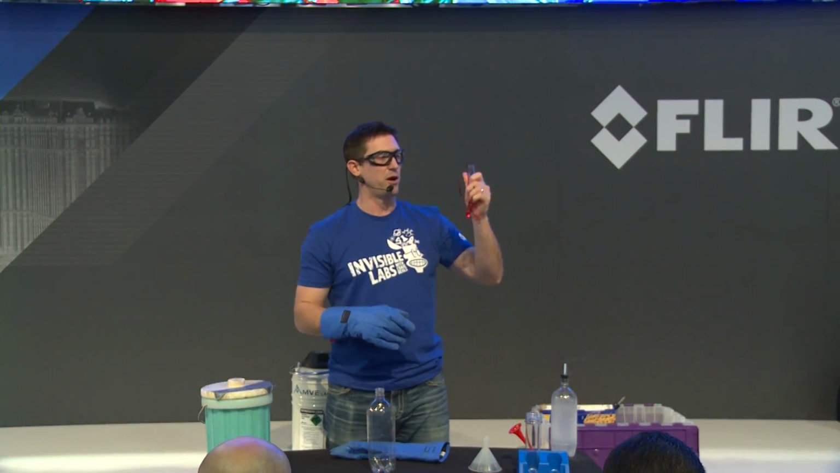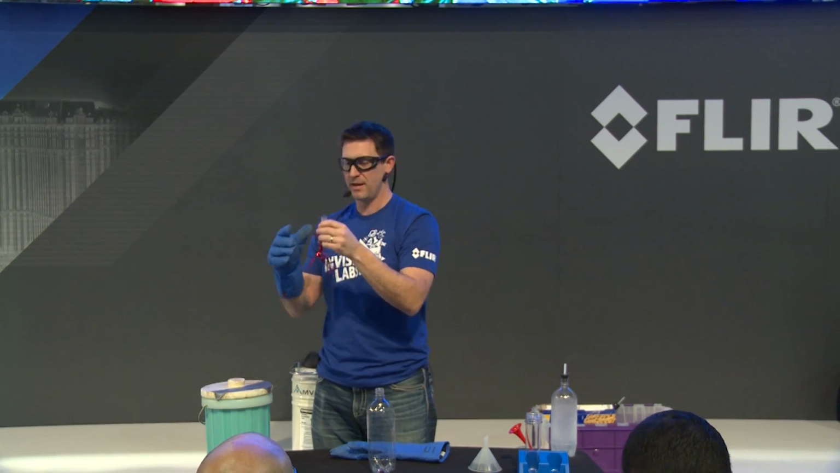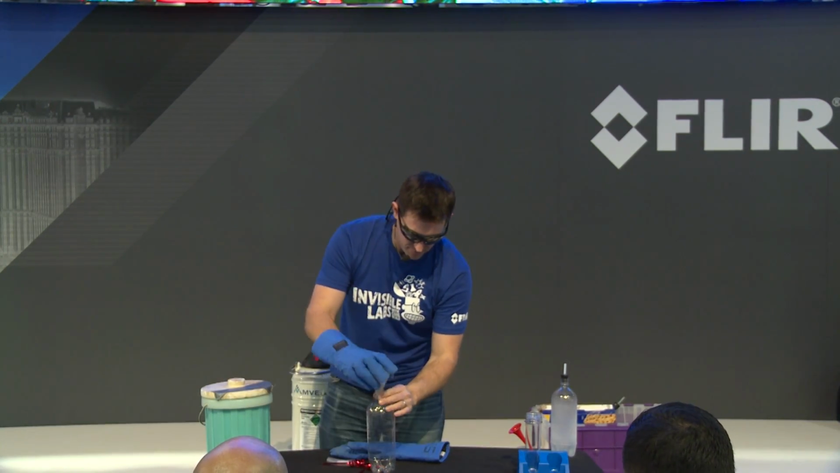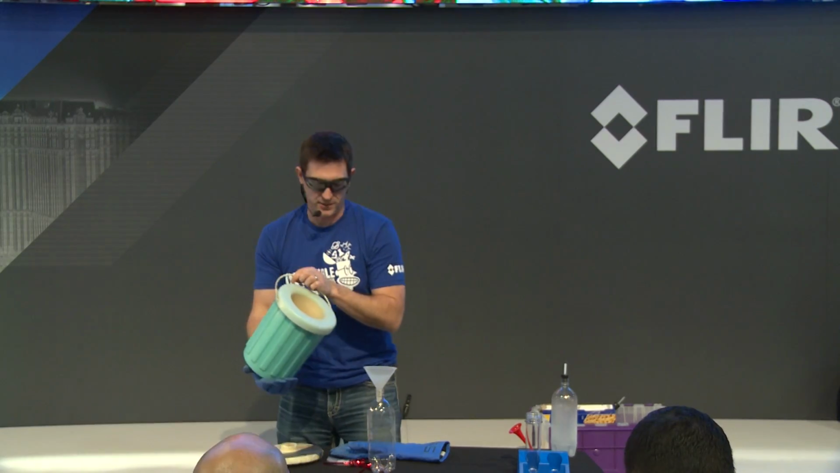My son just had a birthday party a couple weeks ago, and at the birthday party, we had these things like that. And I got to thinking, what if I took the Old Faithful thing and caused the liquid nitrogen to make the noise instead of me doing it, which is just out of sheer laziness, really. So I'm going to put a little more back in there. I'm going to set this on the top. And we've got to get a little bit of pressure built up in there.